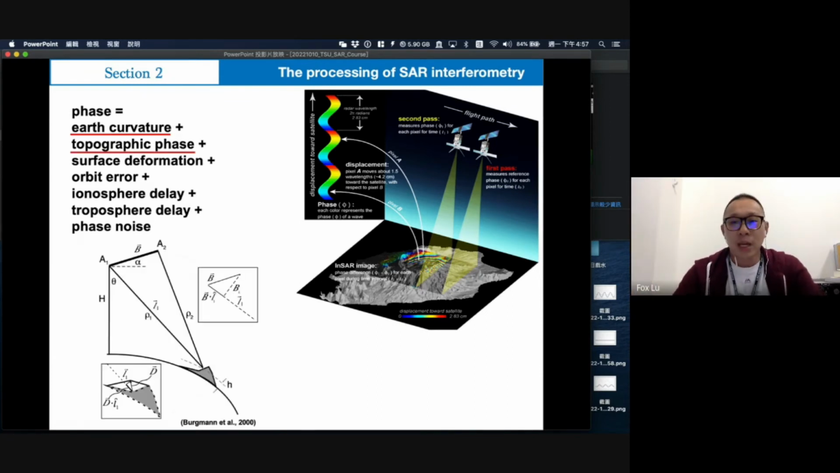So we can summarize all the effects in the phase. It may include Earth curvature, topography phase, real surface deformation, orbit error, ionospheric delay, tropospheric delay, and phase noise. This information is accumulated between the satellite in space and the surface.